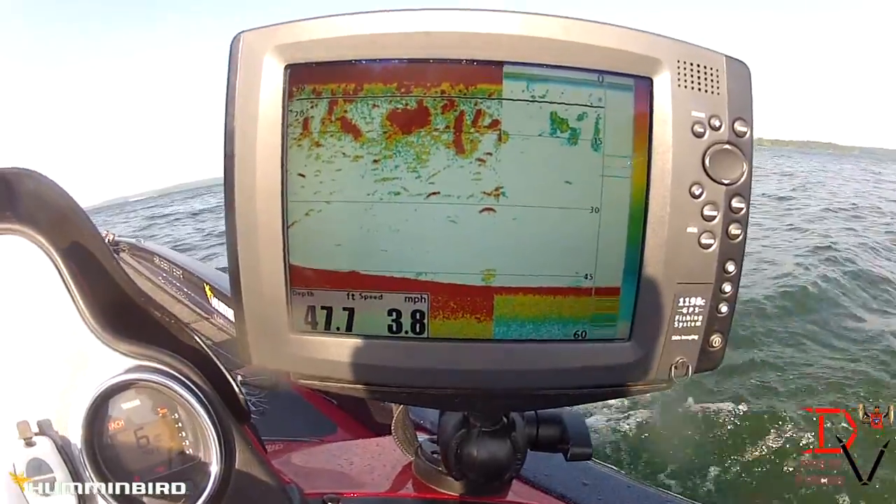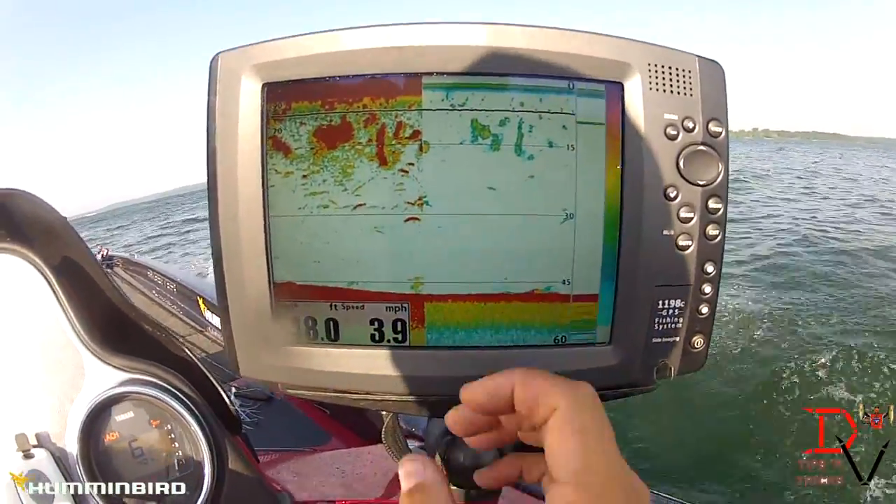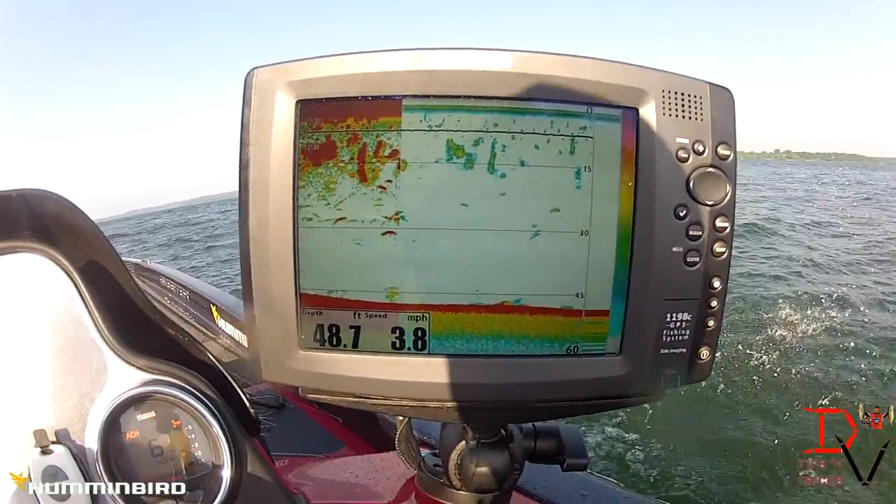Now if you look here, this was our max mode and we've gone to clear mode. Clear mode looks at that most intense part of the sonar beam. It filters out the trash and the clutter, the microbes, the plankton, the bacteria, that stuff.